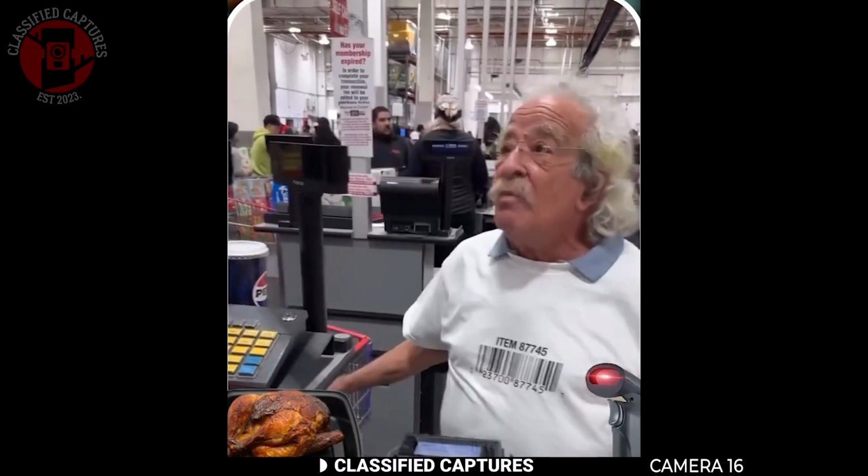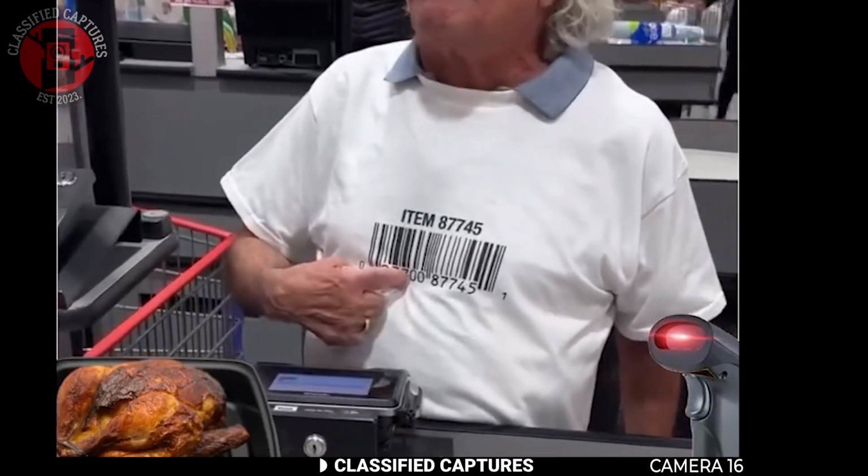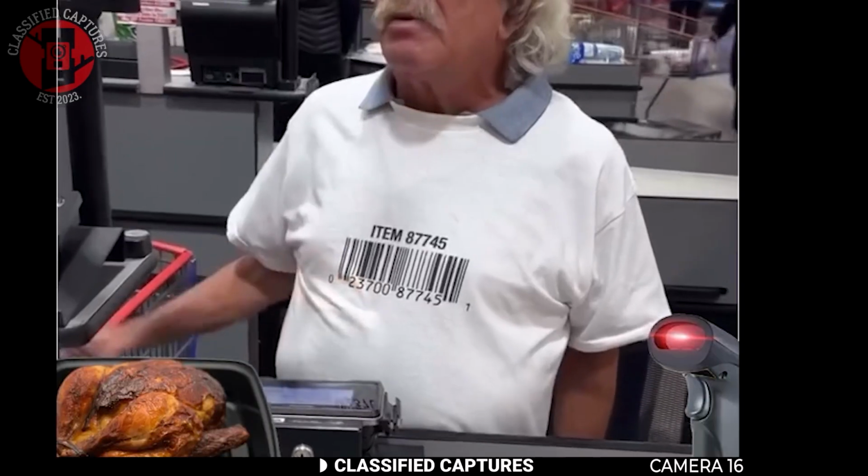He believes the red light could somehow affect the chicken, but doesn't seem to realize the scanner still emits the same light onto his shirt. If there were any supposed danger from the LED lights, wouldn't he be exposing himself even more directly? It's an amusing interaction, but perhaps he really knows something that we don't. Scan it. I did. Okay.